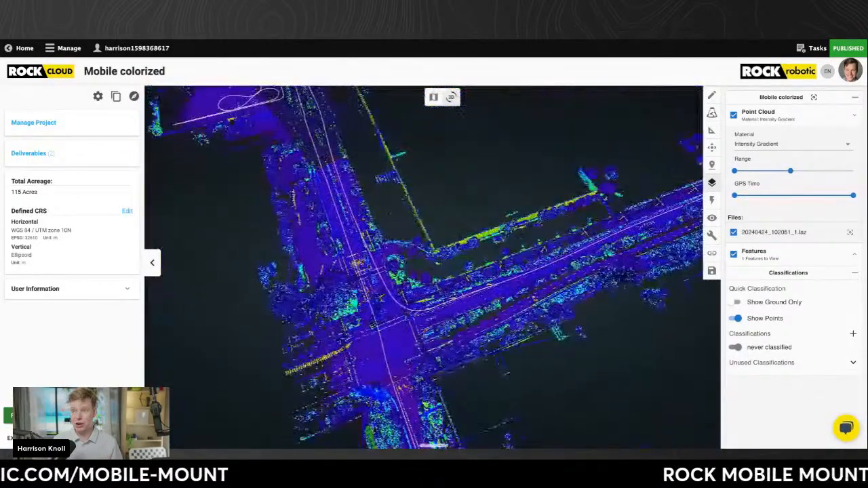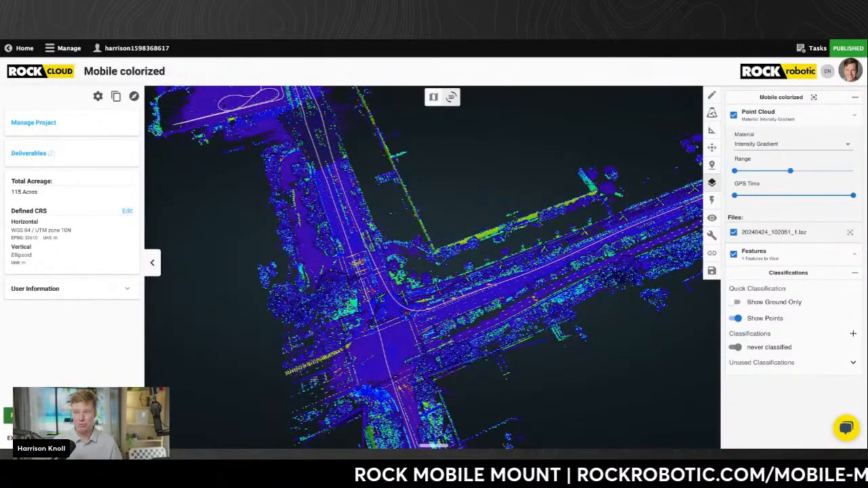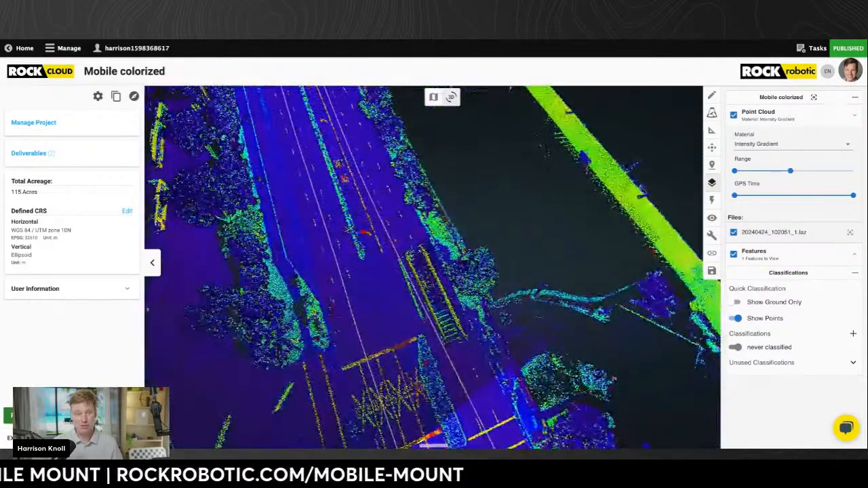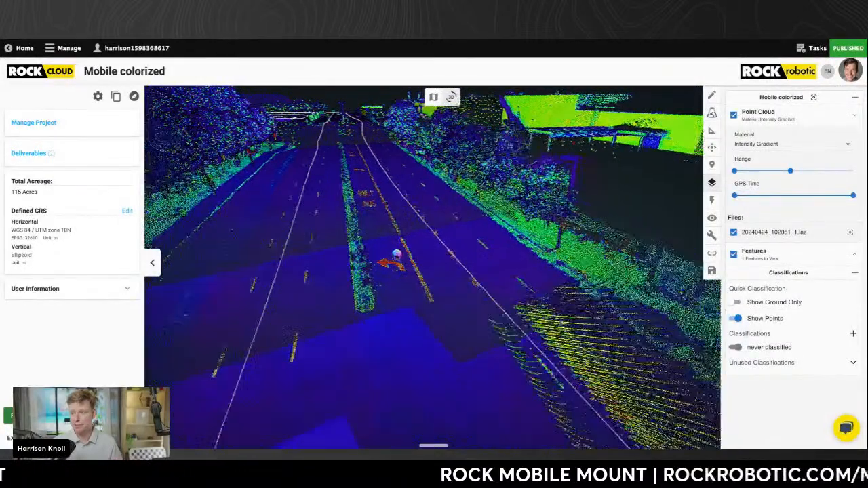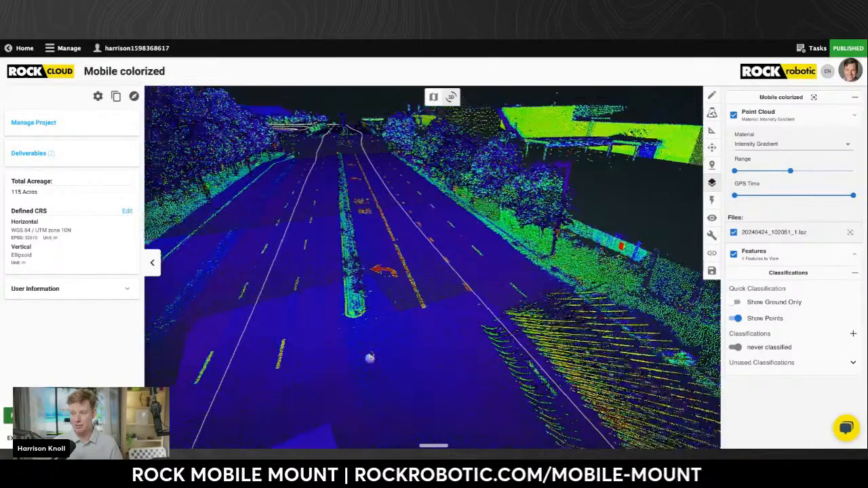One is talking about overlap. Oftentimes what you're going to see with mobile mapping systems is that when you do overlap, there's going to be a vertical separation happening. Let's take a look at what we're seeing with the R3 Pro V2 on the Rock mobile map. The white line, that is how we drove. That's our trajectory. And so we actually have overlap happening from the left and right.